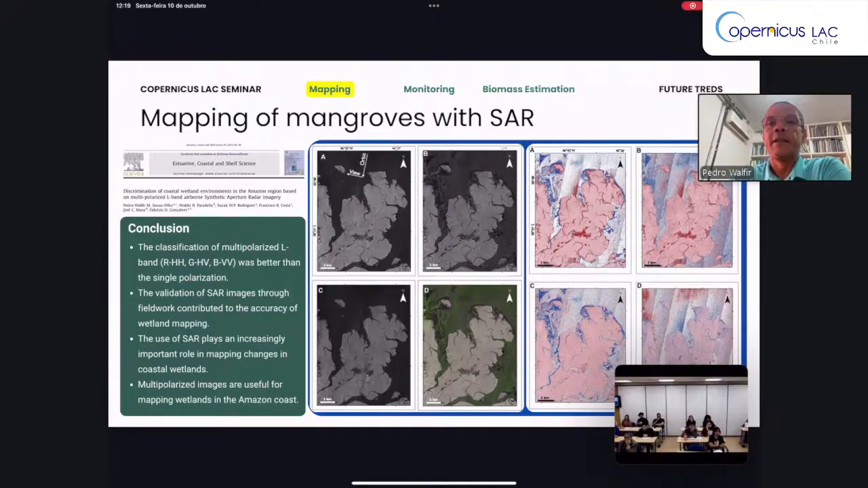So the classification of multipolarized L-band was better than single polarization. So if you have an opportunity to choose a SAR image to map flooded environments in coastal areas, choose multipolarized bands. Yeah, it is better than single bands. And the validation of SAR image through fieldwork contributed to the accuracy of wetlands mapping.